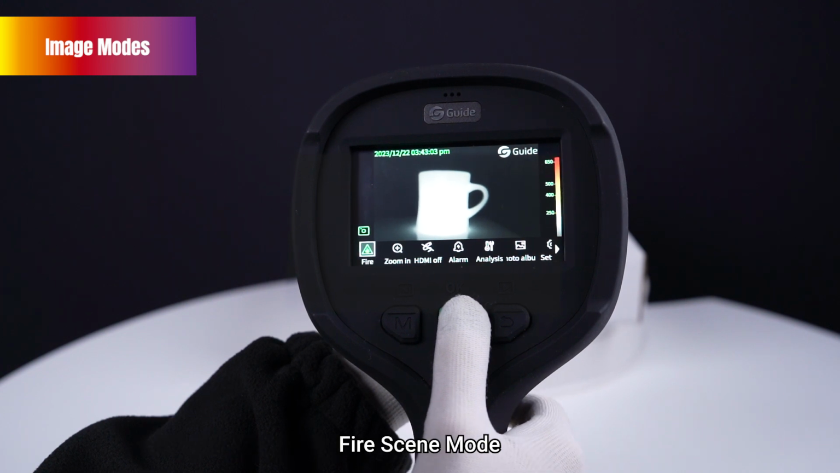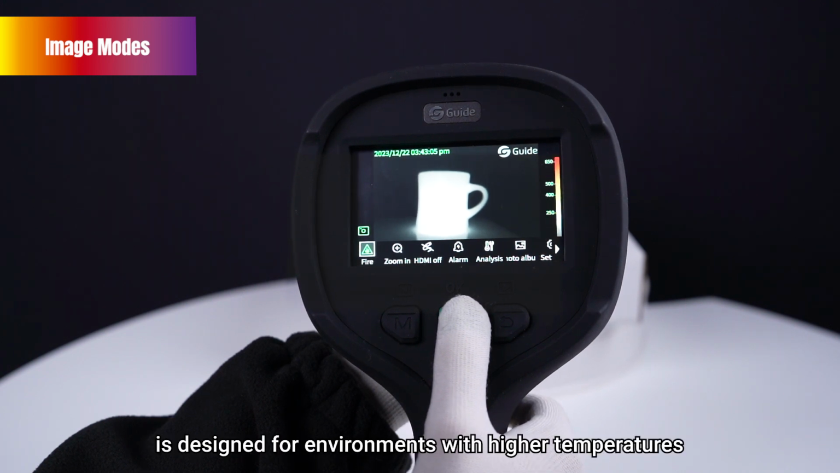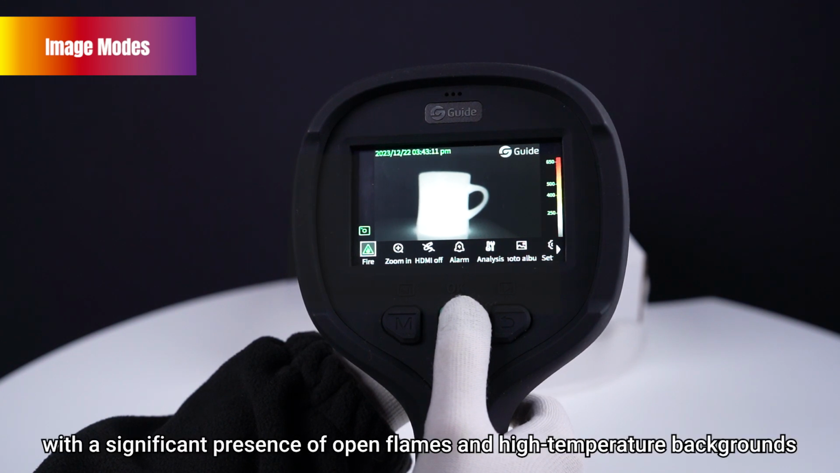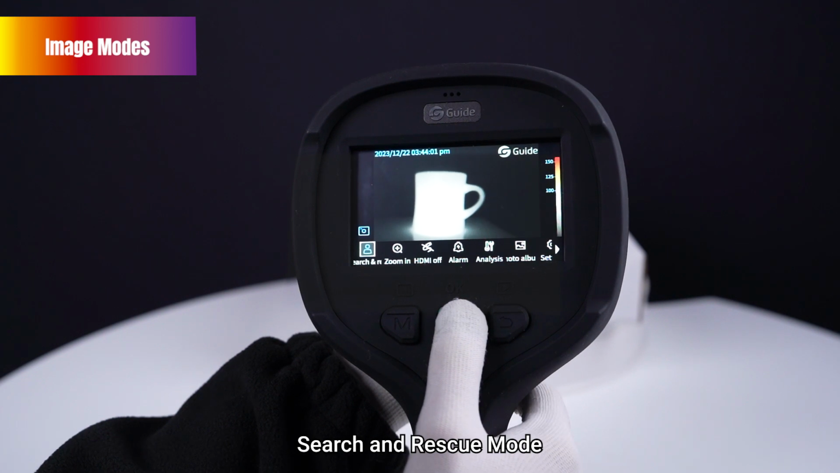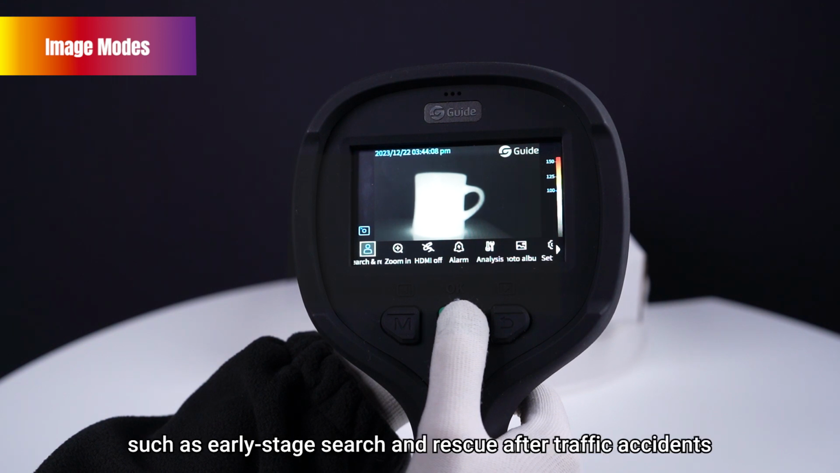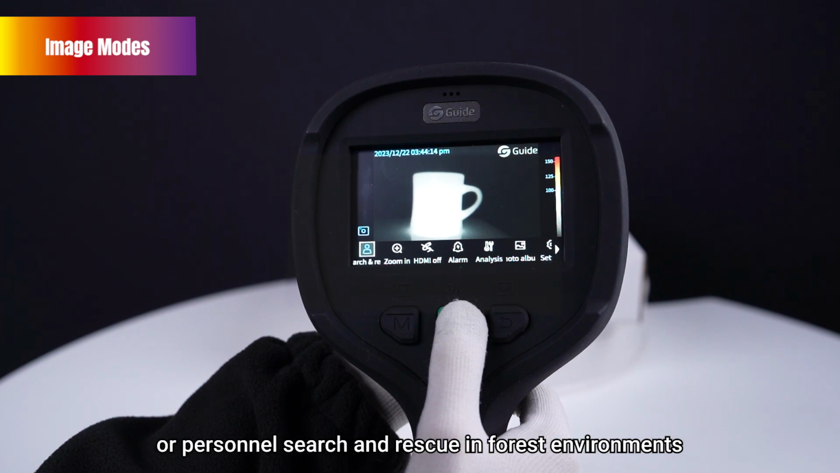Fire scene mode is designed for environments with higher temperatures, especially in enclosed spaces, with a significant presence of open flames and high-temperature backgrounds. Search and rescue mode is suitable for low-temperature environments, such as early-stage search and rescue after traffic accidents, or personnel search and rescue in forced environments.